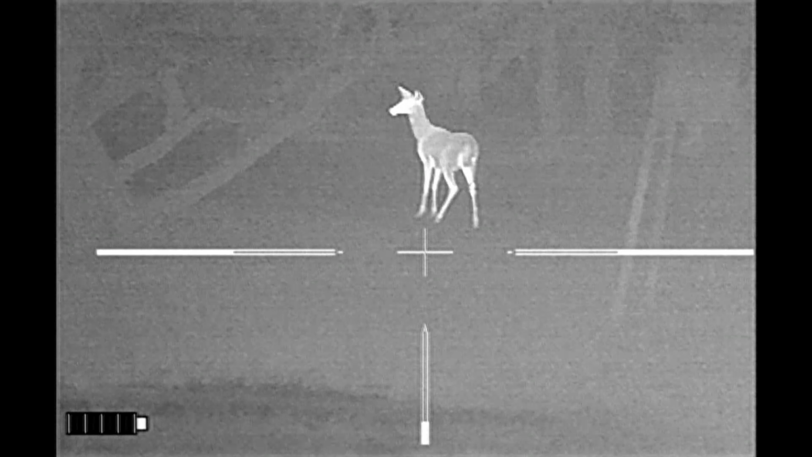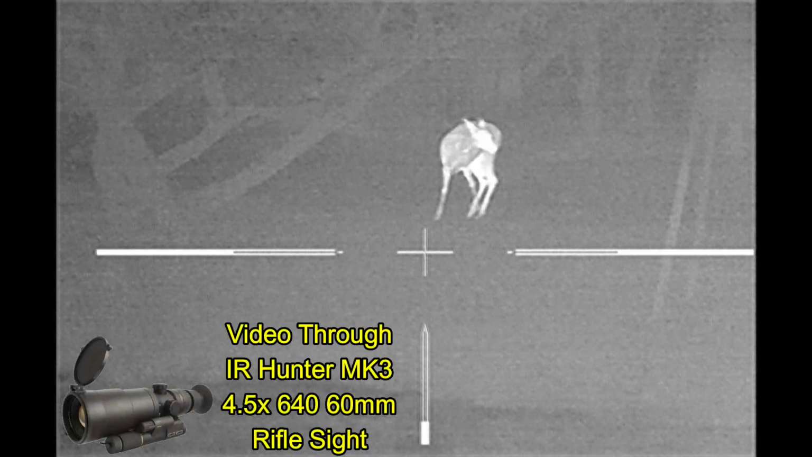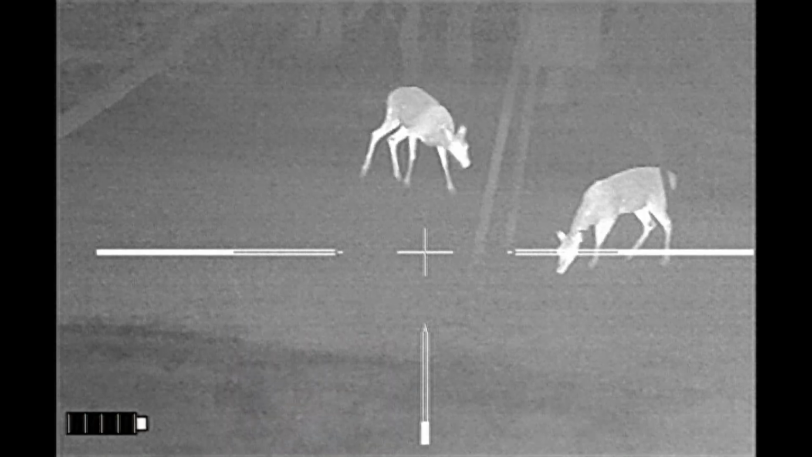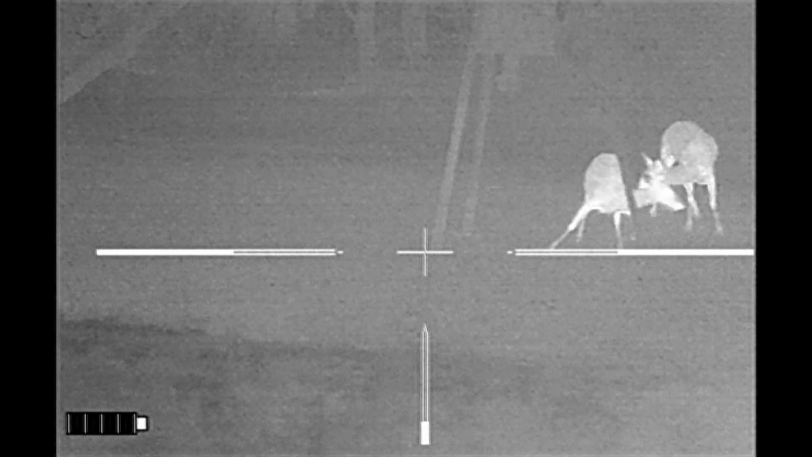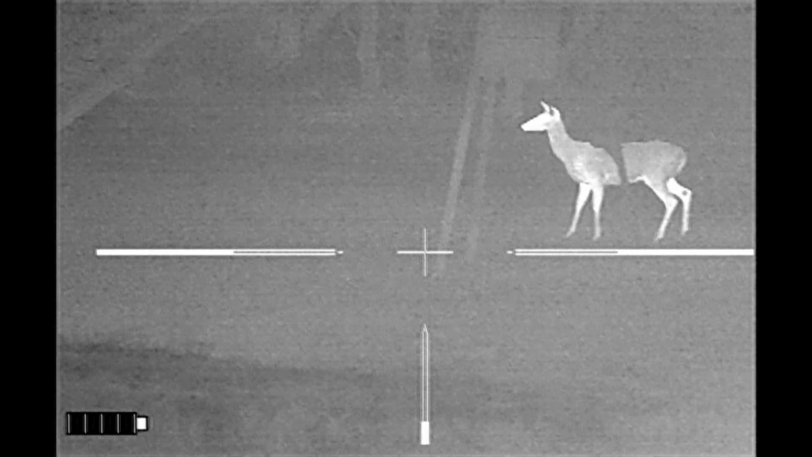You can often learn a lot by watching the animals and seeing what they're doing, and the deer definitely have their eye on something that may be coming in from the side. Now this may be a raccoon, could be a bobcat, it could just be another deer or two. Whatever it is, they don't seem to like it.